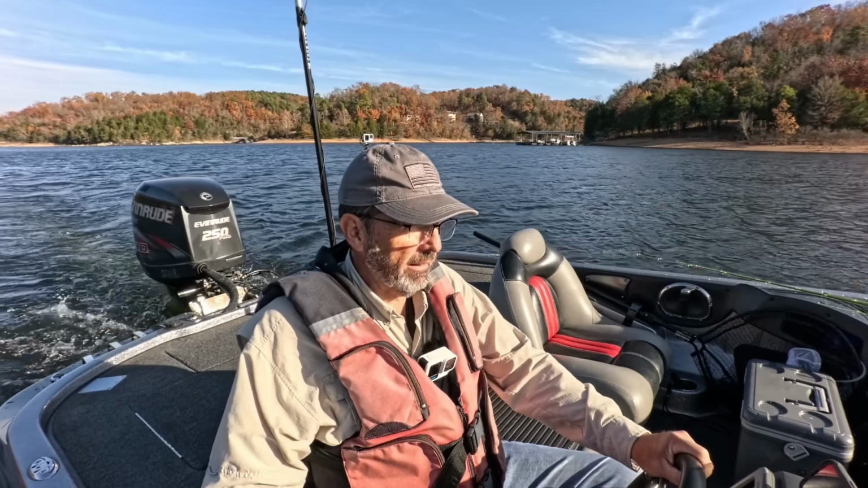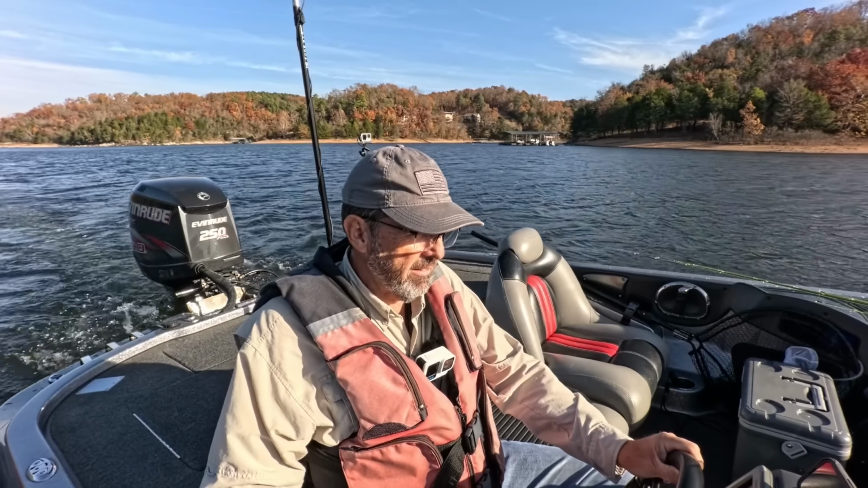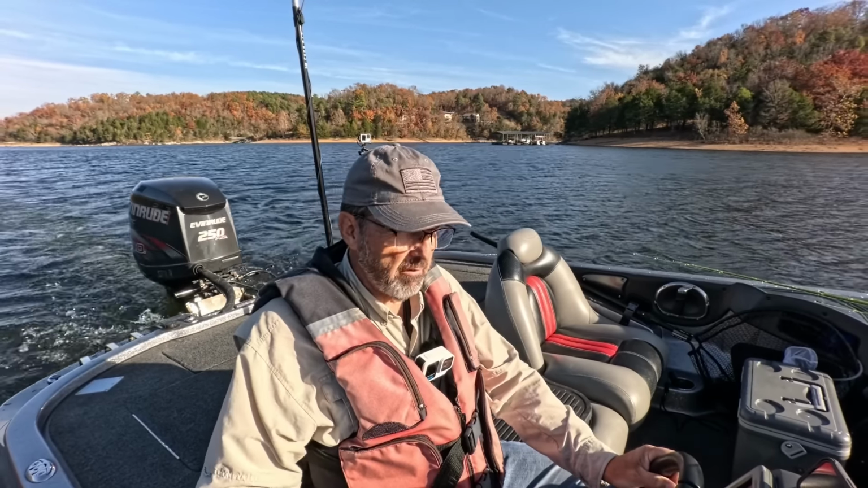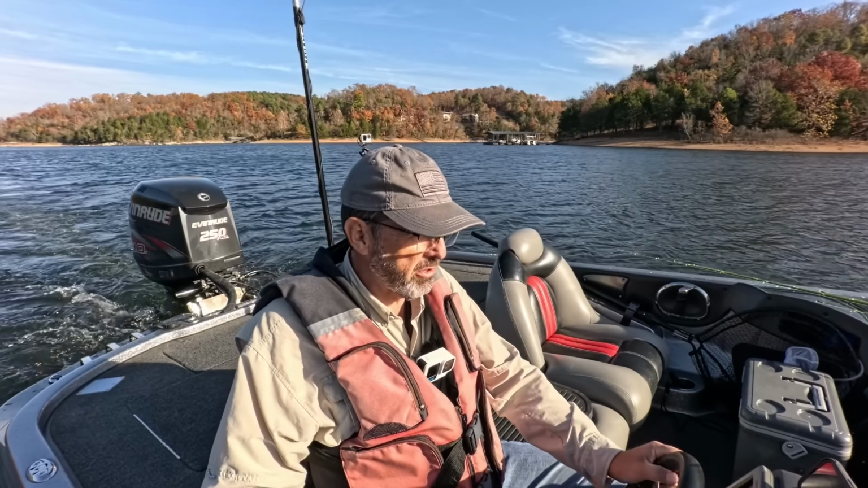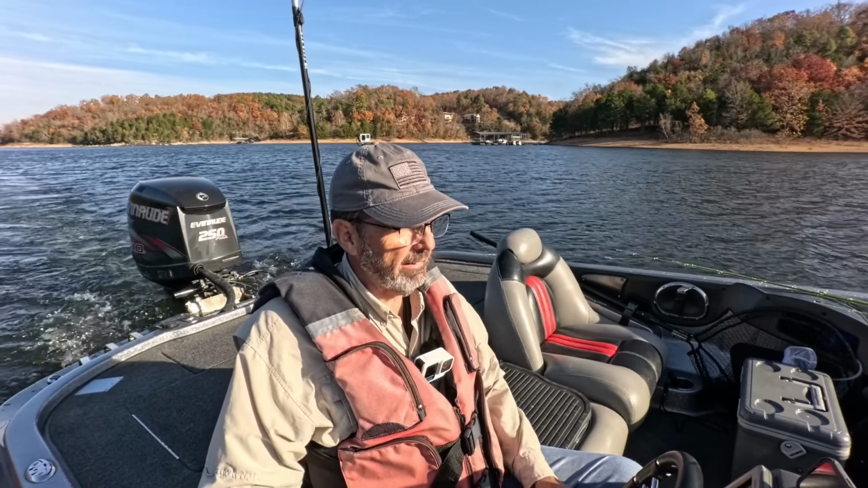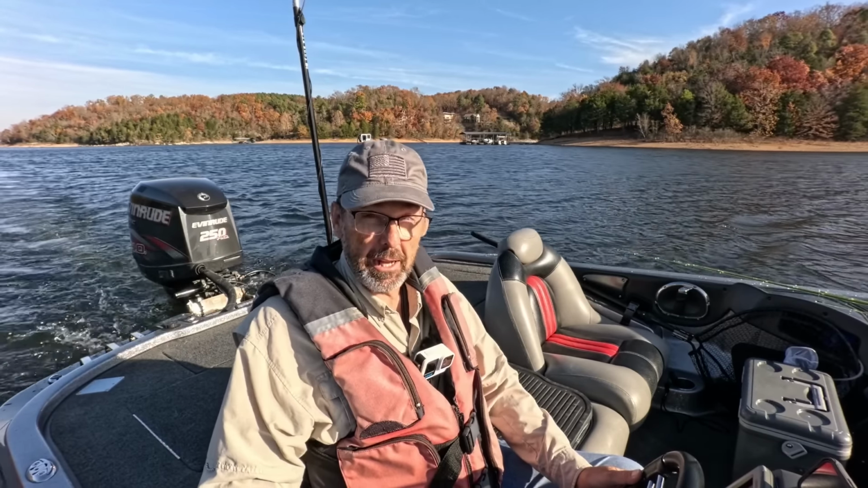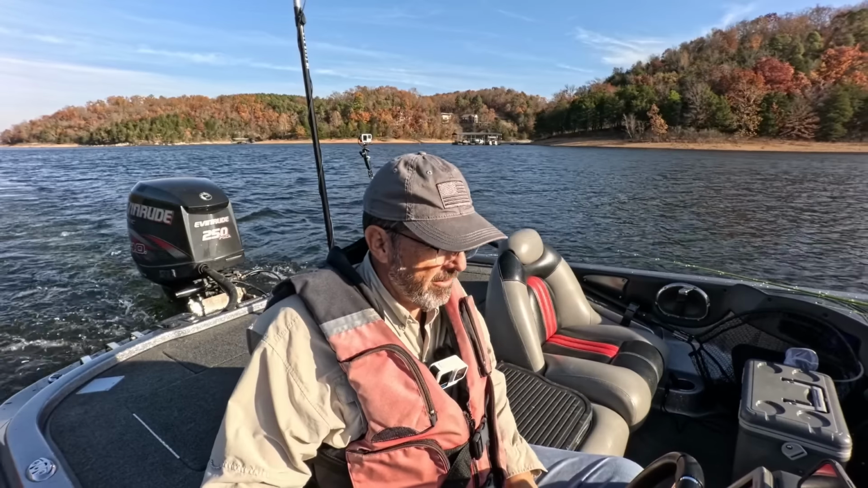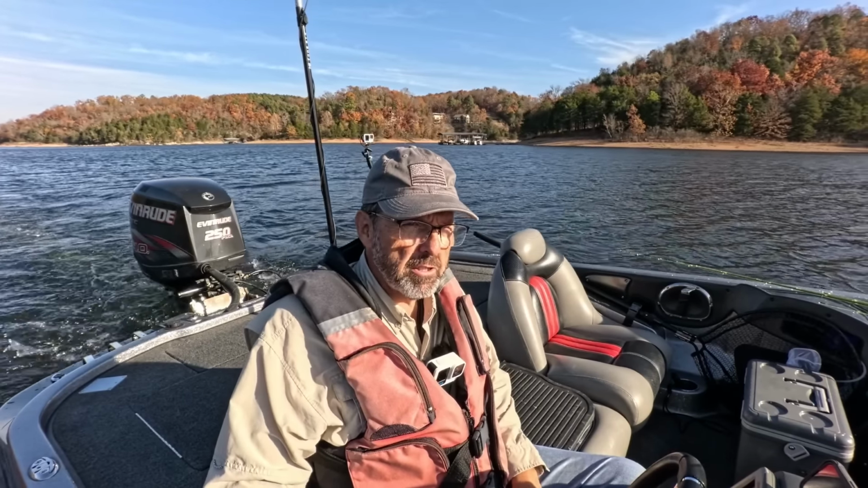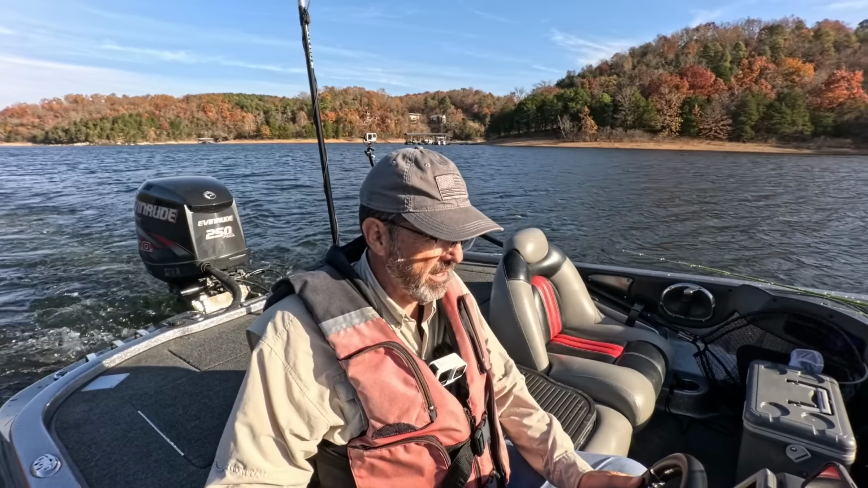The weather has been pretty stable the past few days. The barometric pressure is sitting right around 30. It's not moving much. The moon phase is going to be the thing that kills it today. At least I'll have that to blame it on if I don't catch them. The air temperature is supposed to hit mid 70s. Right now, the water temperature is about 60 degrees.